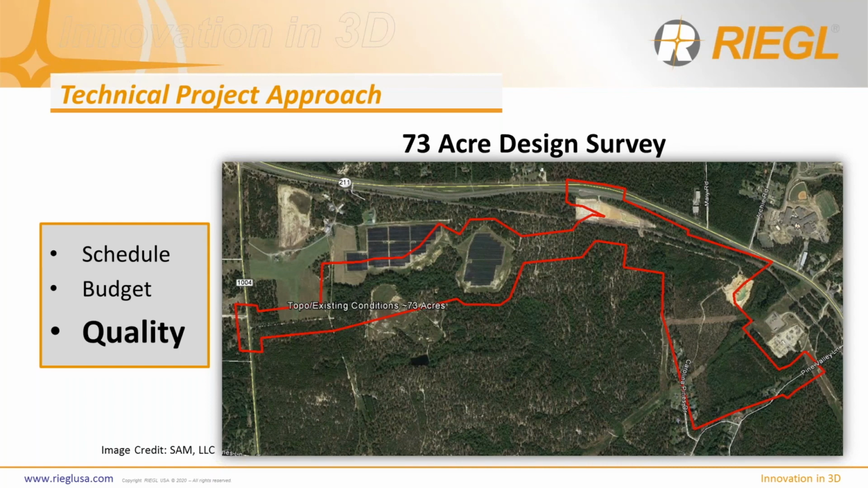So we'll take a deeper dive now into the case study. This particular site was a 73-acre design survey. It was a nice site for a case study because it featured multiple land cover types: hard surfaces, roadways, soft surfaces, heavily treed areas, and it had some distribution lines and some transmission lines in it, all of which we're going to use to show how we've reached data equivalency from a quality standpoint with these two systems.